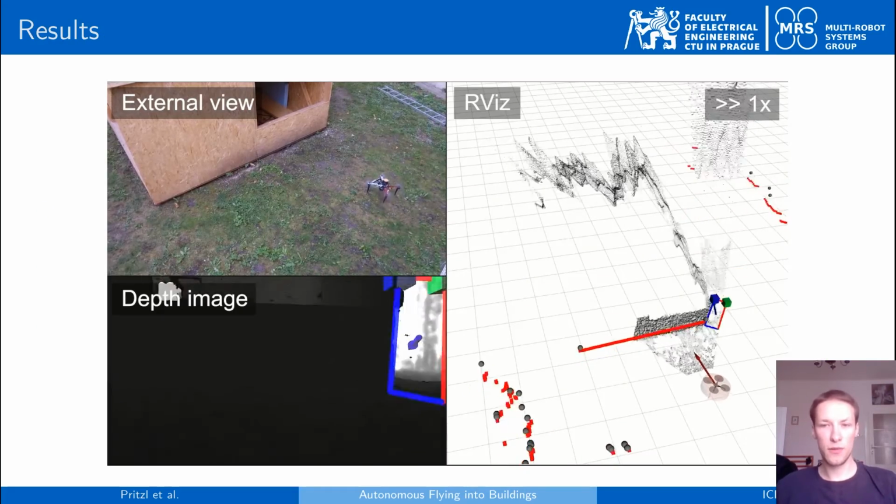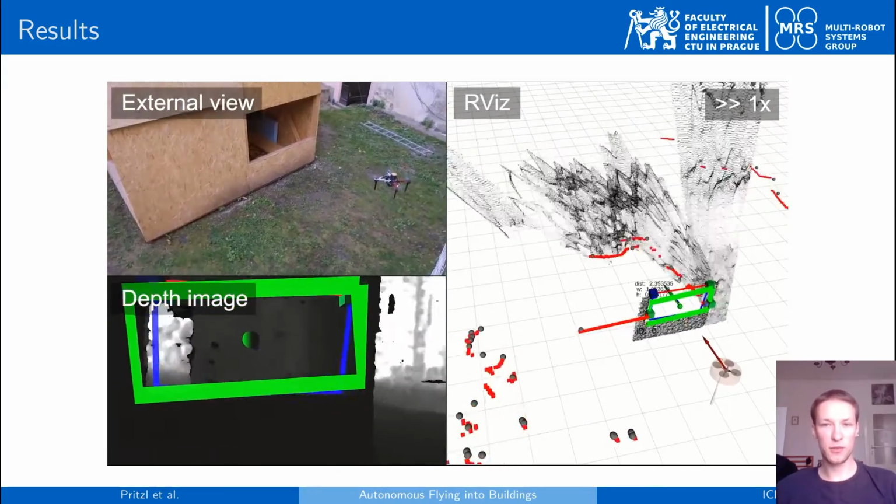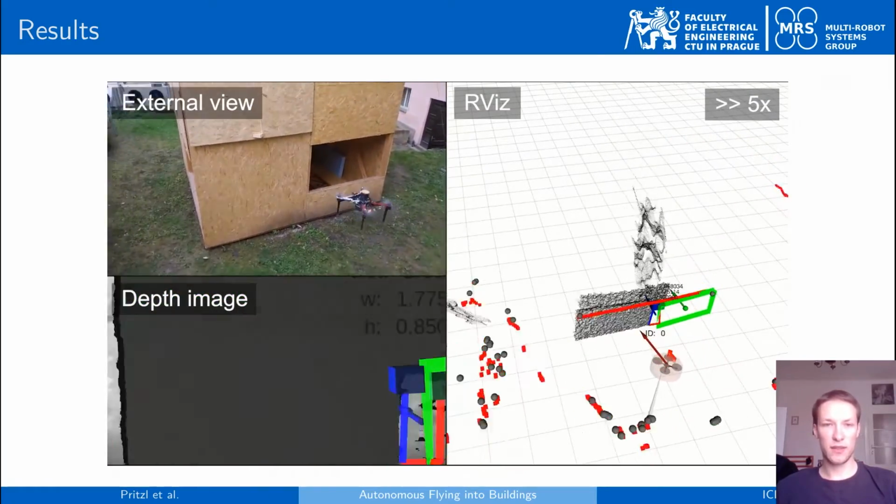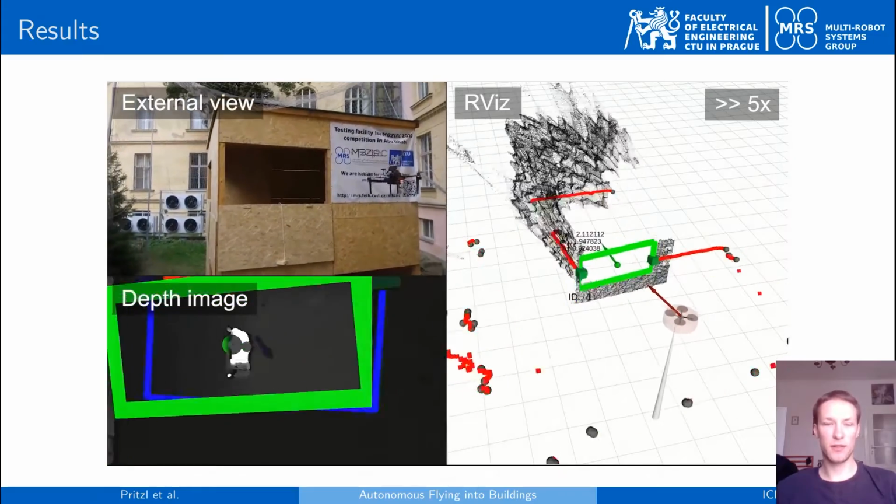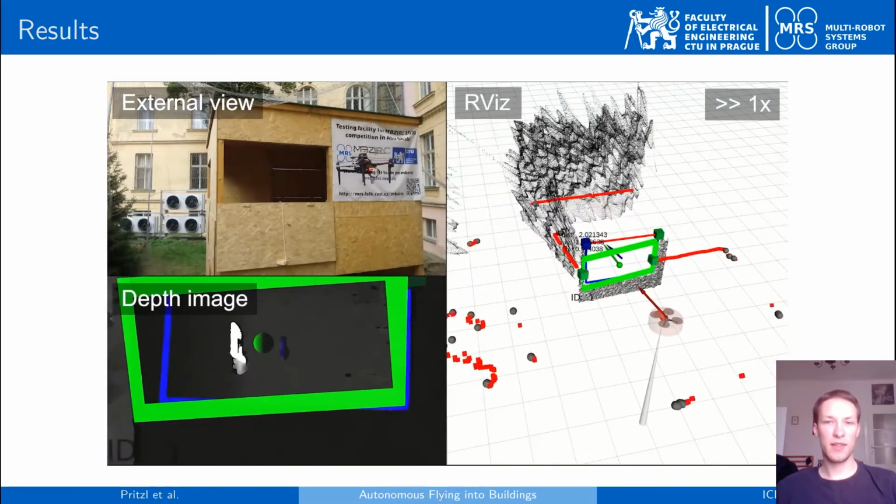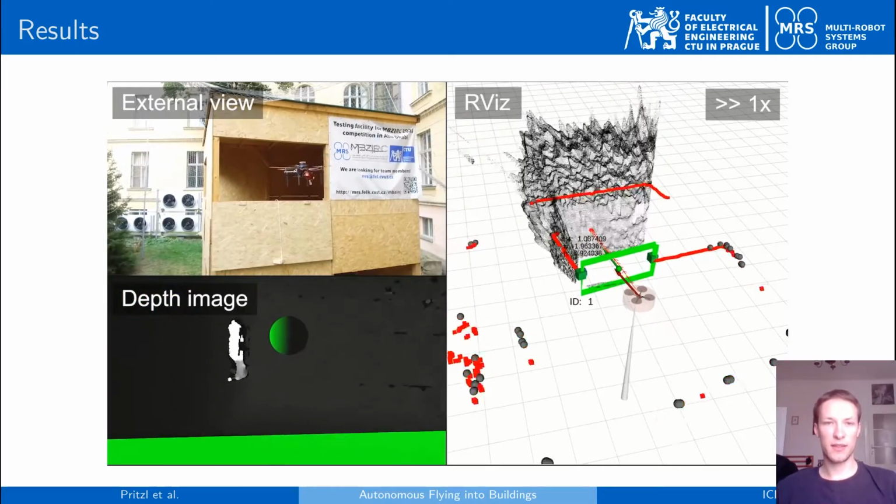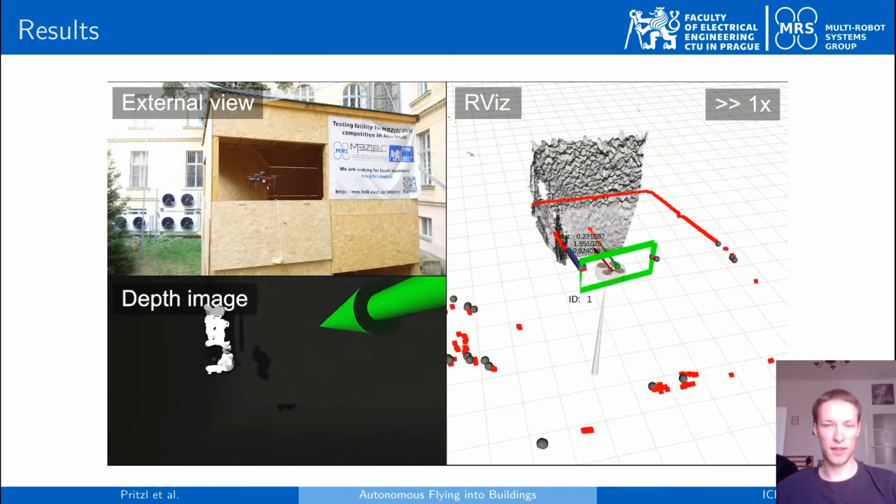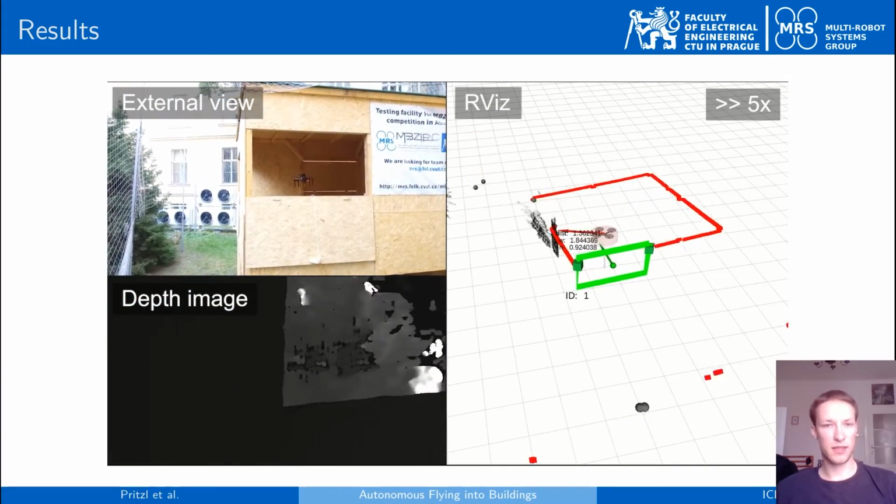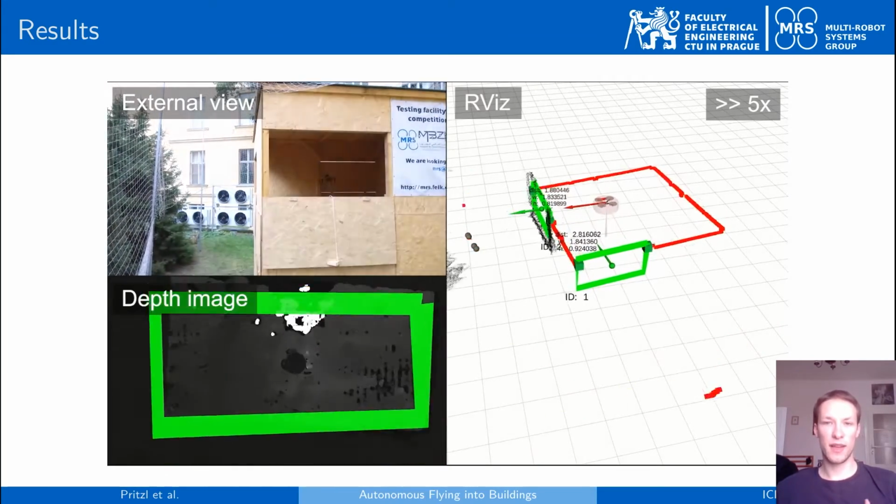Finally, I'd like to show you our experimental results. In the first flight, the windows were detected using a combination of depth camera data combined with 2D LiDAR data with no a priori information available. In this case, the UAV detected a window on the first floor of our mock-up building. It then entered the building through that window, and while inside the building, it detected another window, which it then used to exit the building.